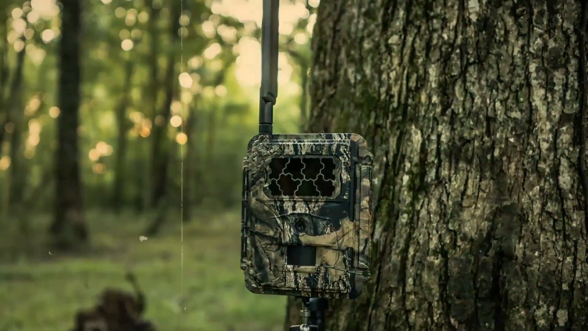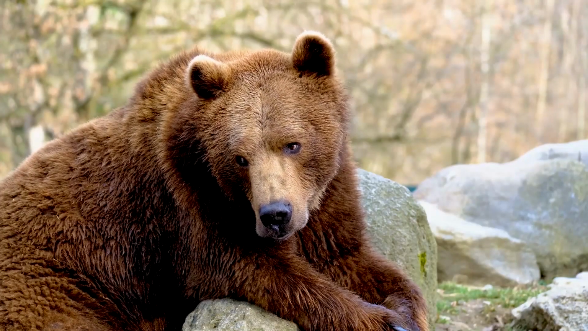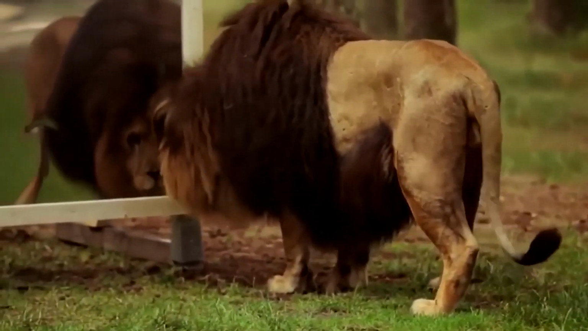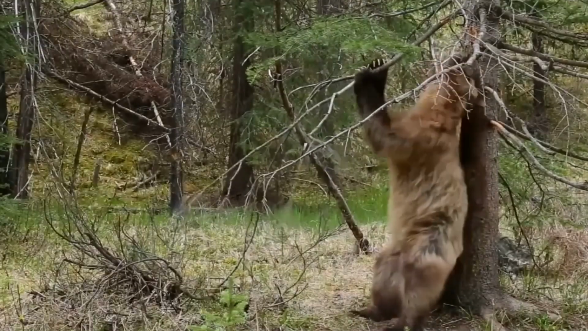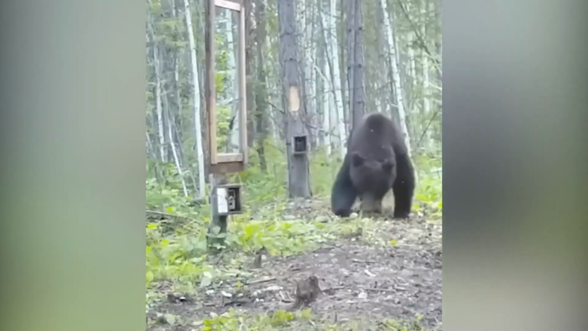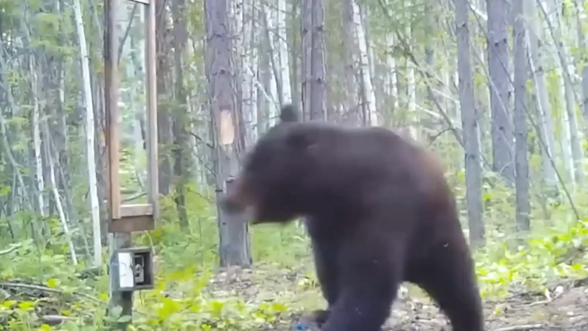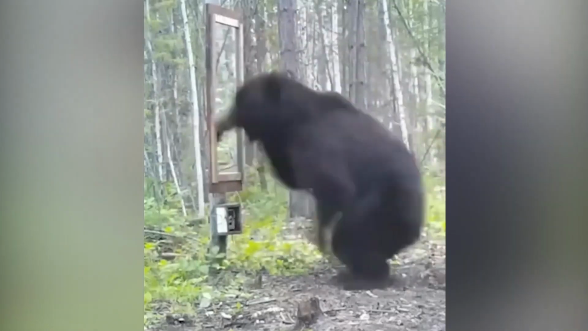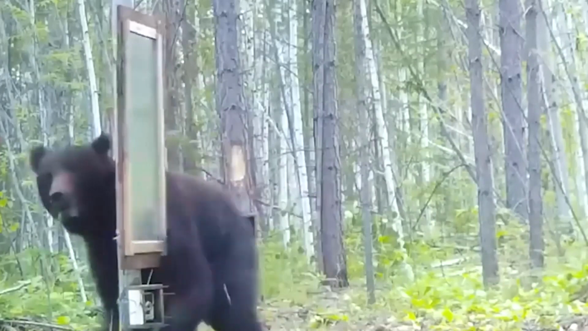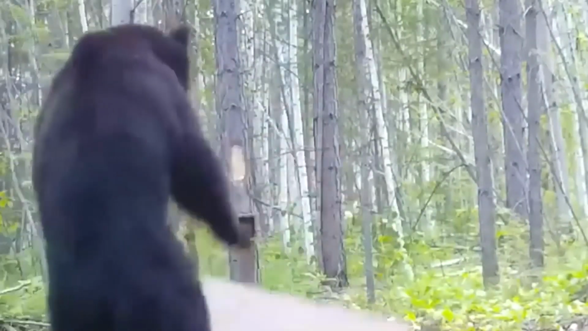While trail cameras usually take pictures of animals doing their normal things like resting, looking for food, and doing their daily tasks, sometimes these cameras capture really strange and funny moments too. Like this bear who was just doing its bear things when suddenly it saw something really strange in front of it. It was its own reflection. Can you imagine? The bear was really surprised and didn't like it at all. It didn't expect to see itself like that, and it got upset, or at least it seemed like it did.